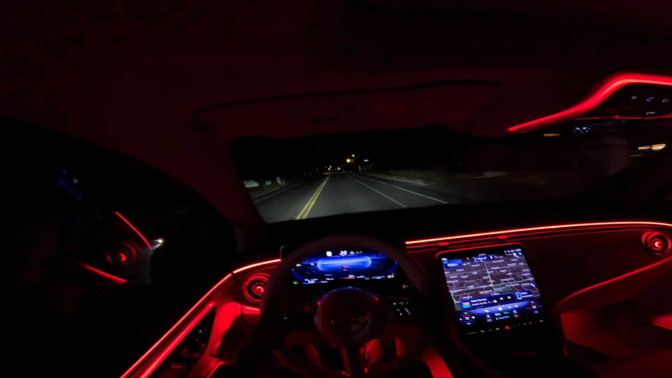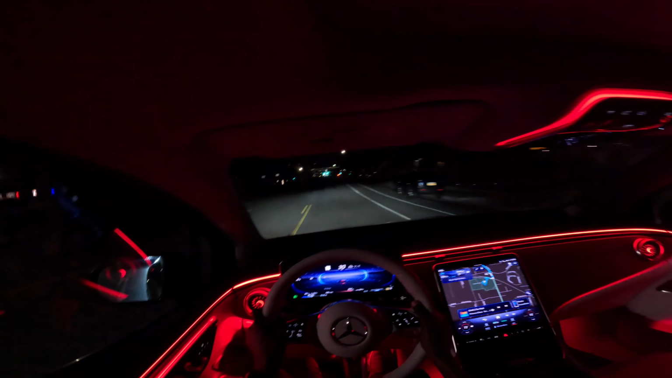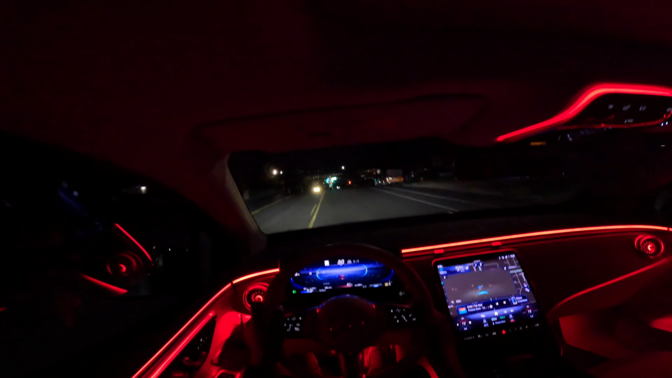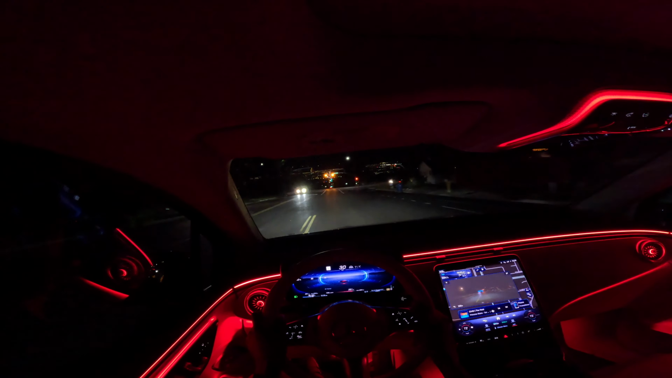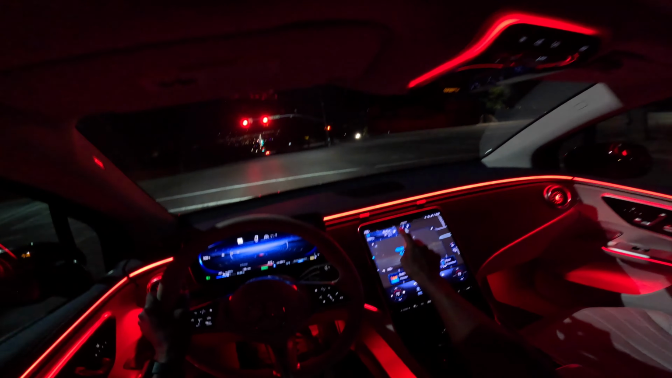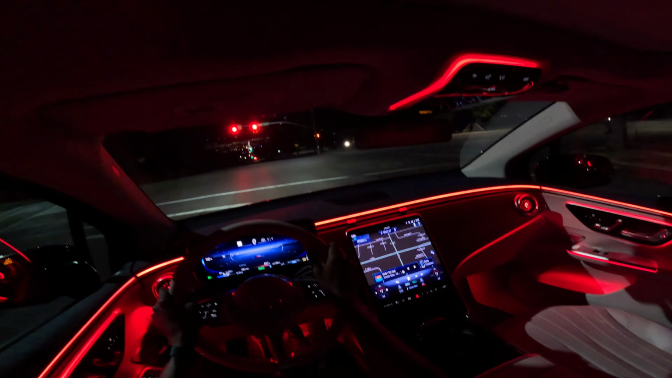So let's engage the augmented reality navigation and see how it looks. Here we go. And you can see the camera system actually kicks in, lets you know how you need to turn once you turn left, but we're just gonna go straight because I know where we're going. I'm gonna disengage the system.